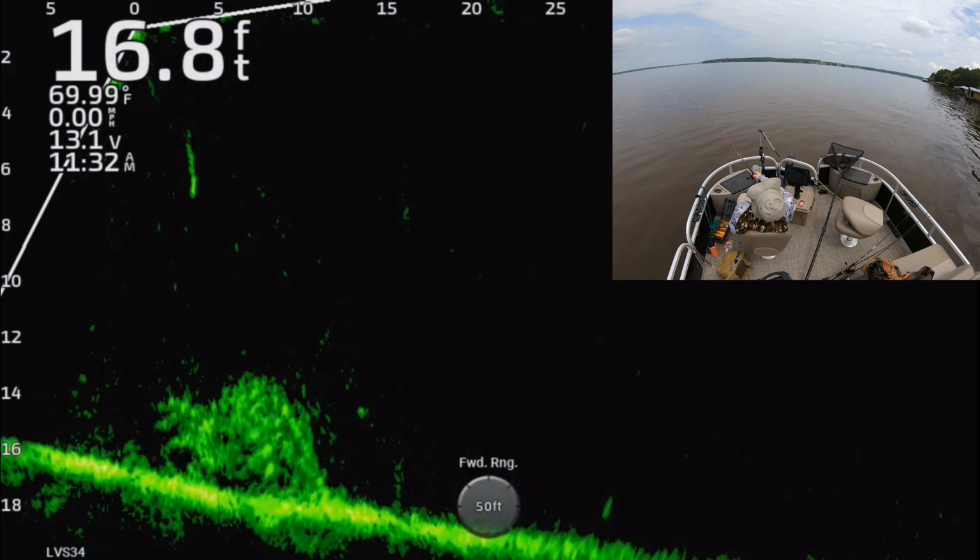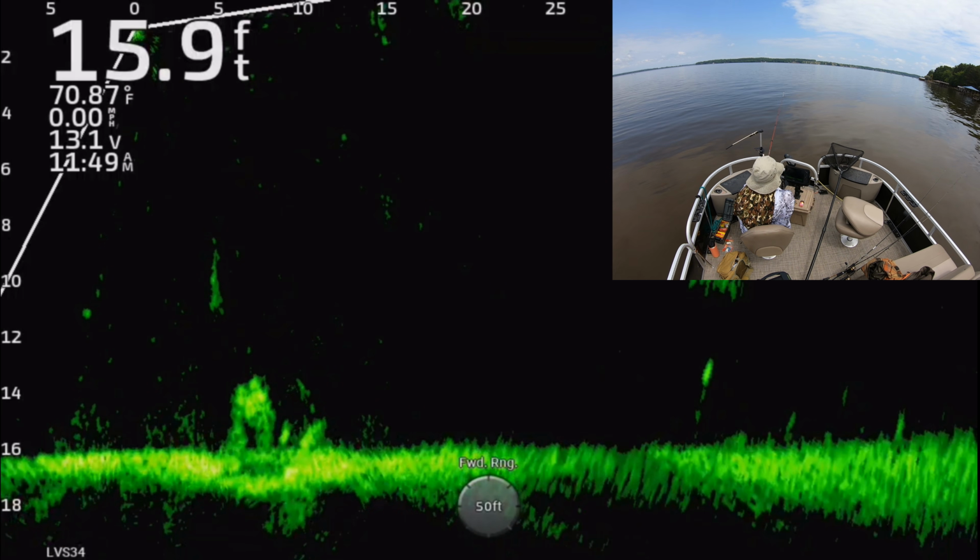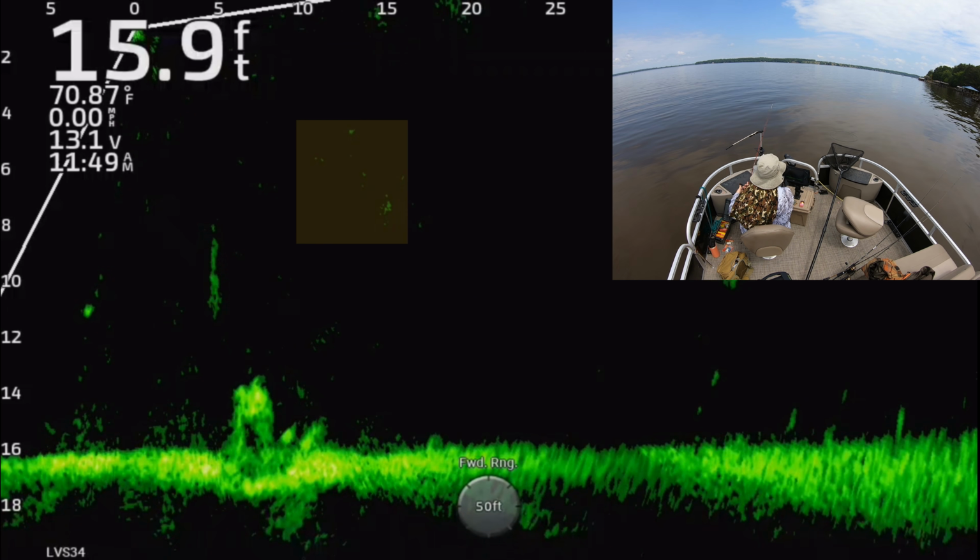Oh, I lost that fish. You can see him swimming down. He came off right at the boat. I popped him up in the air and he came off the hook.